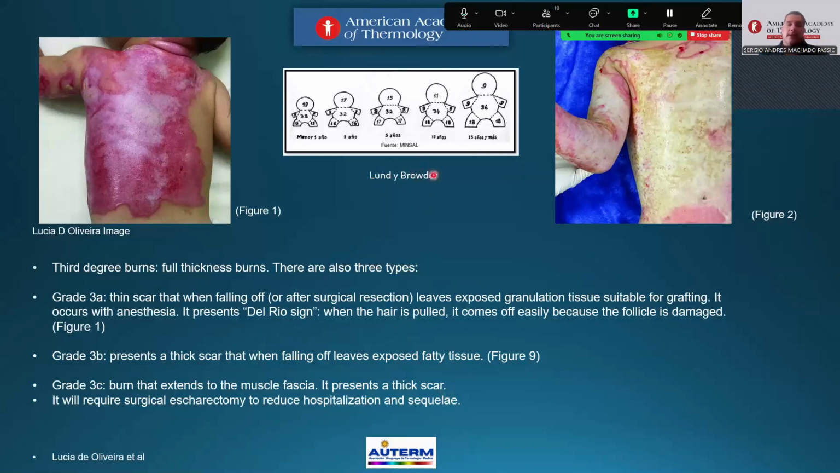In Uruguay, for pediatrics, the classification used is Lund and Browder, based on the ages of the patients and the different areas for calculating the percentage of skin burn. It's a little different from the rule of 9, the Wallace rule, for adult patients.